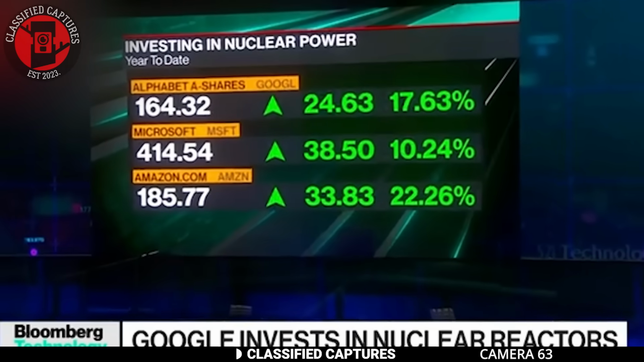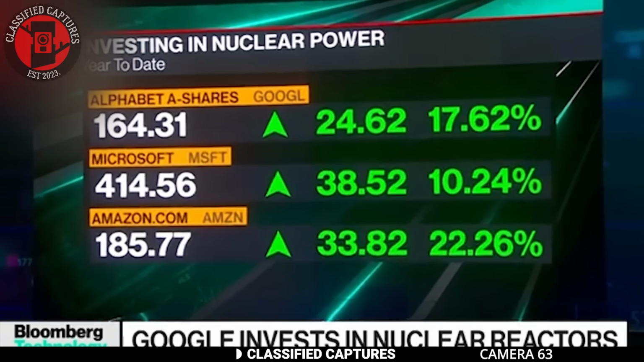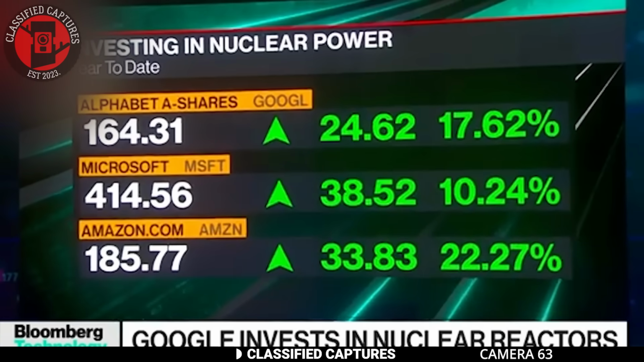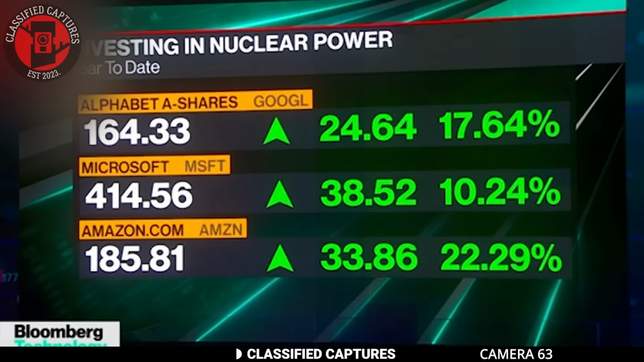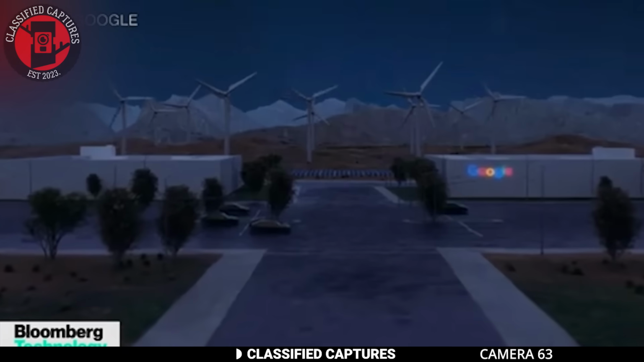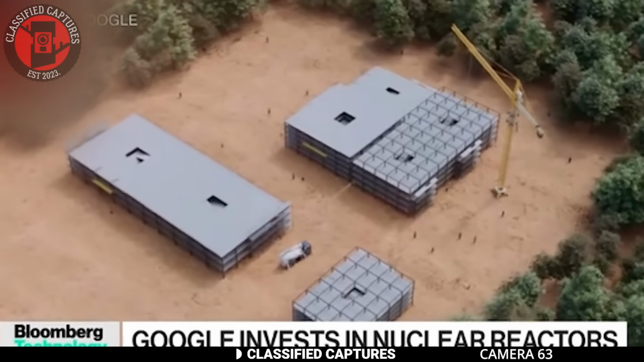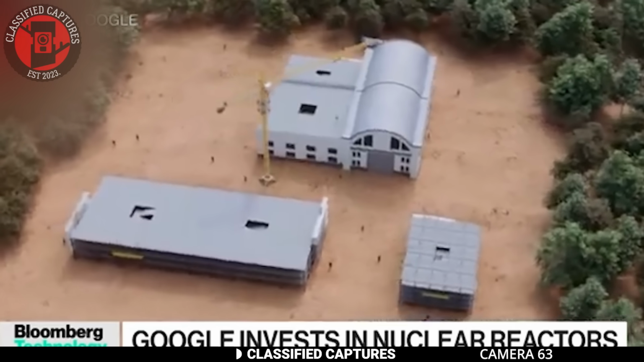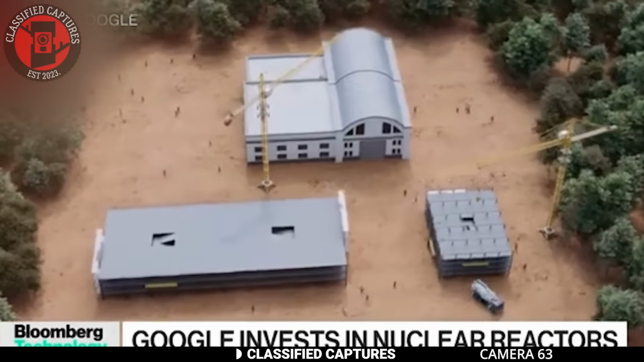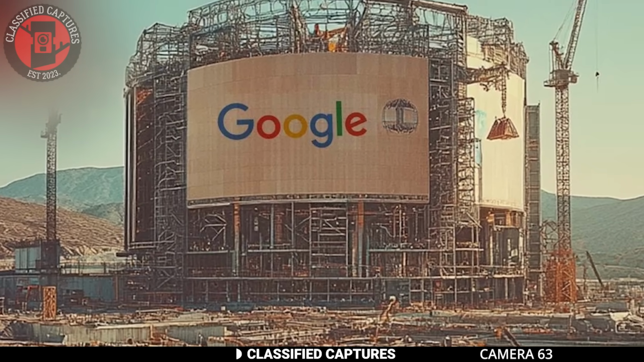Think about it, we're less than a decade and a half away from a world where tech companies could be running their own nuclear-powered facilities just to keep up with the energy demands of AI. This might sound like the stuff of science fiction, but it's quickly become our reality. If Google's plans go forward, it's only a matter of time before we see a future powered by AI and nuclear energy, transforming the way we think about technology and energy forever.